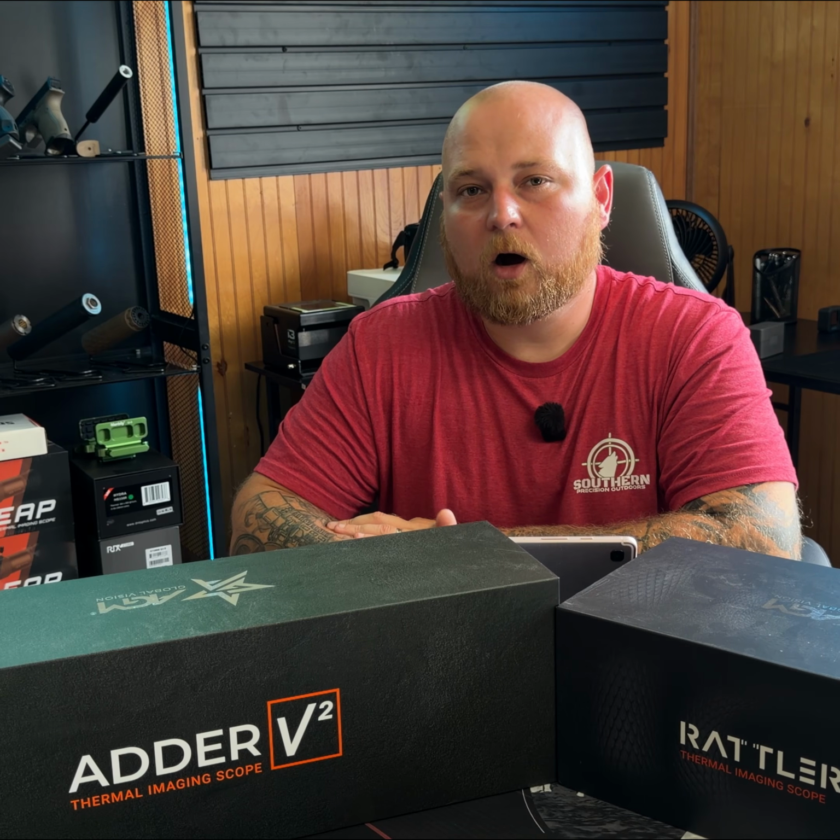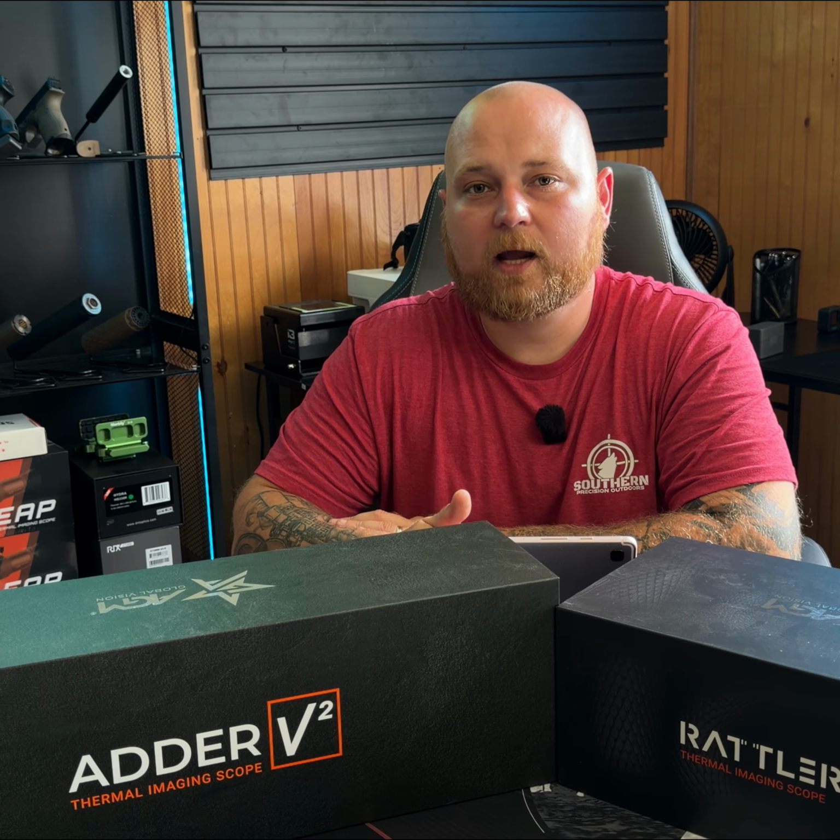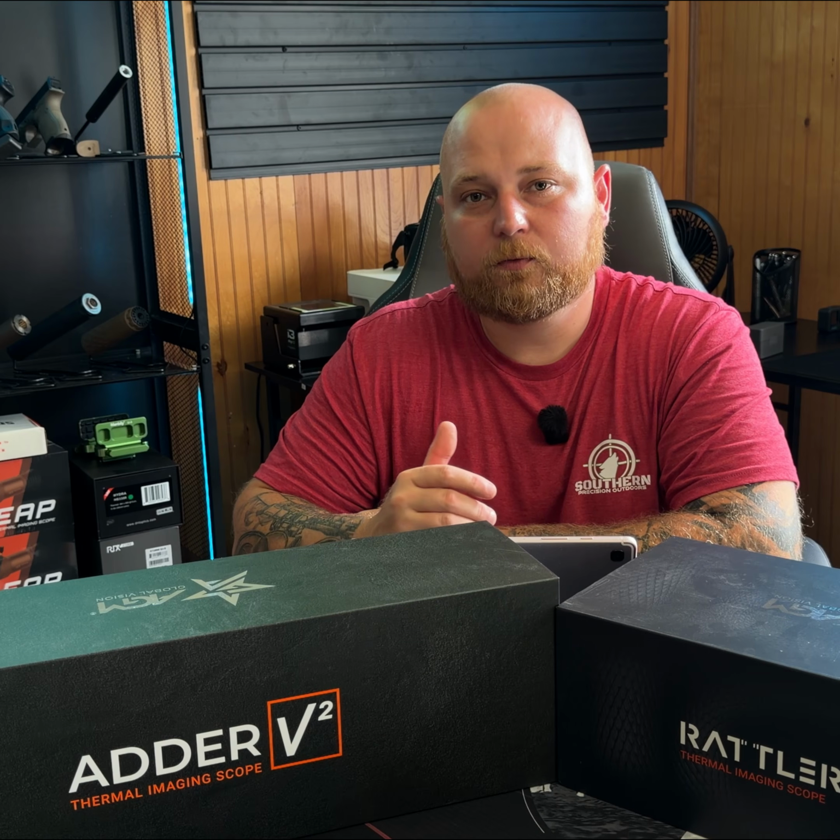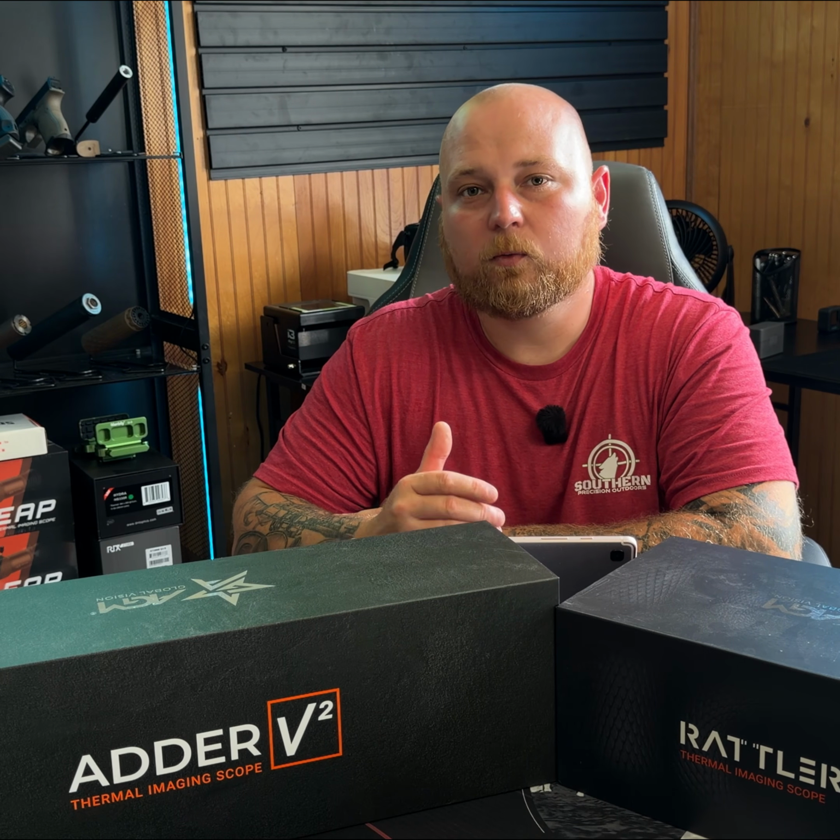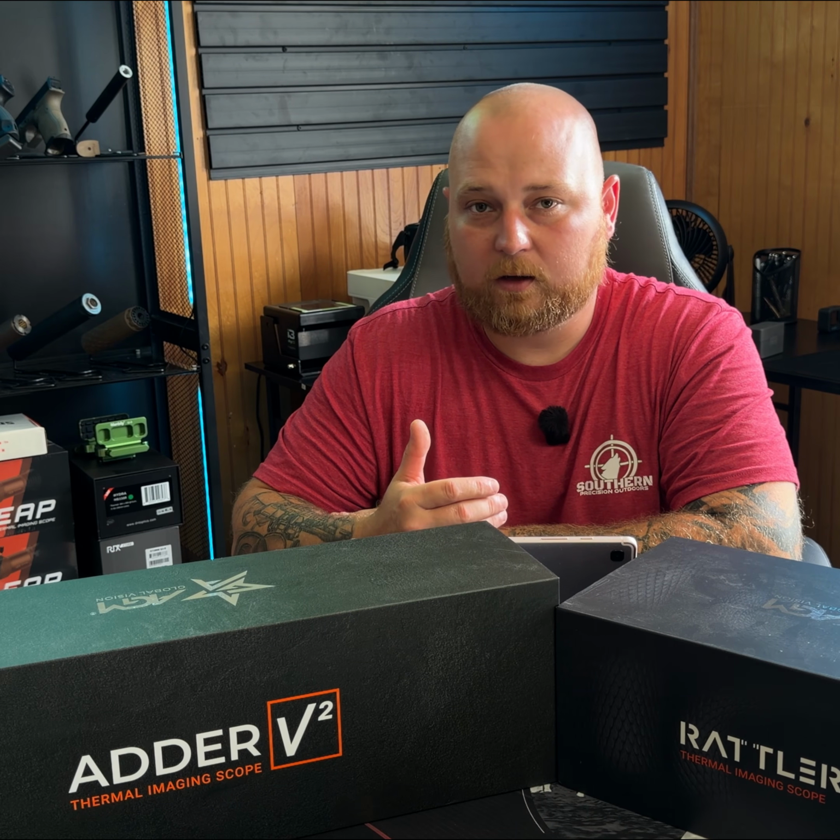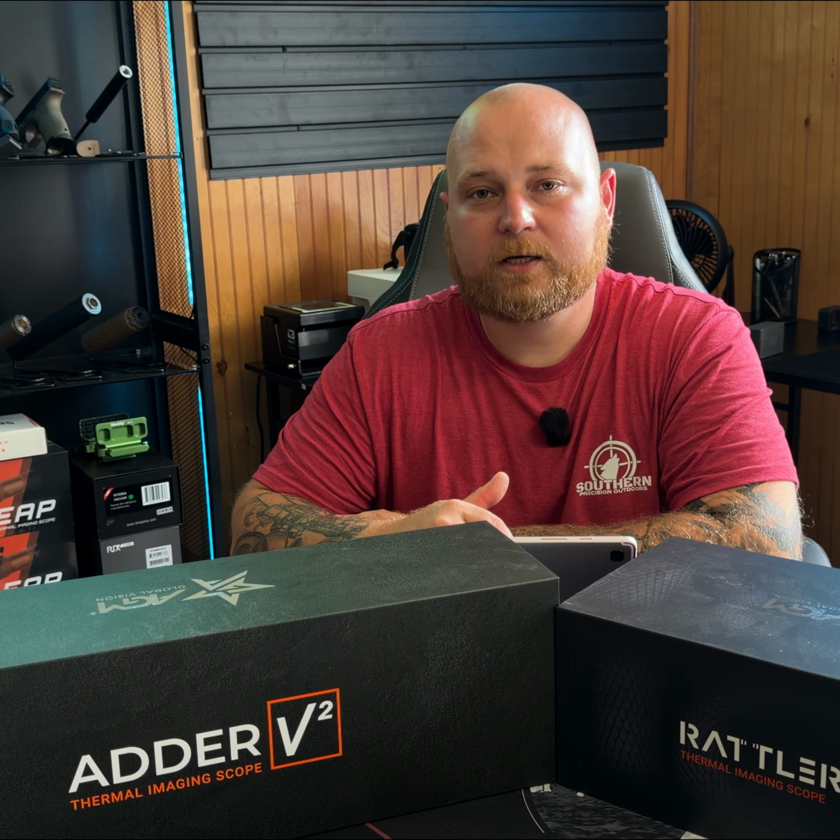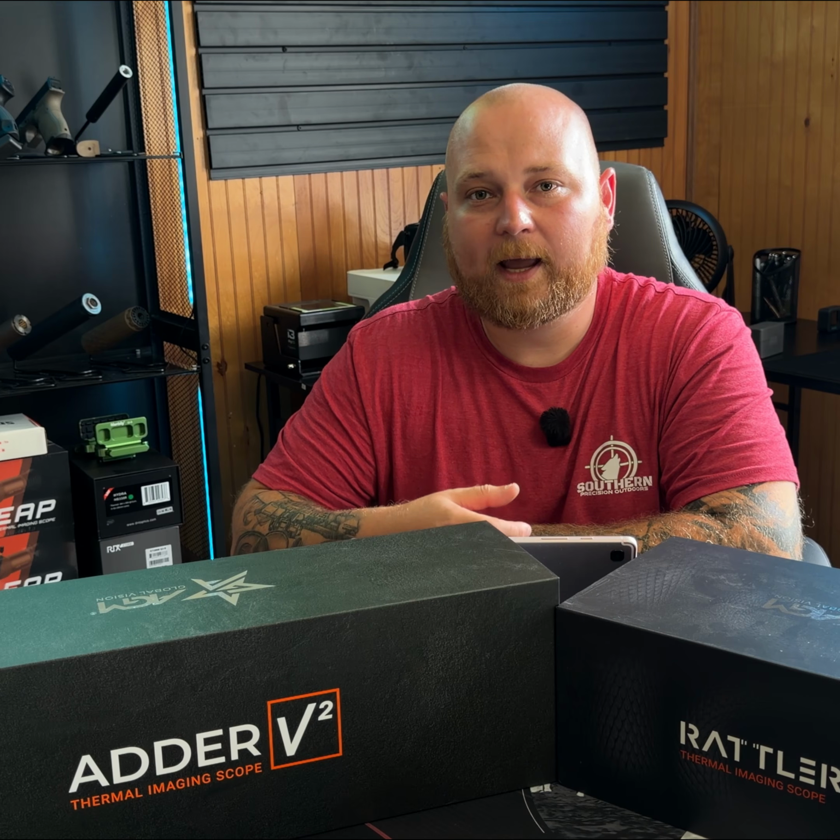You can pick up a lot more movement and overall body detail in just about every animal that you look at with a 384. You're not necessarily seeing that just solid white blob that you sometimes will with a 256 at further ranges. With a 384, you'll really be able to start telling what an animal is. Is it a coyote? Is it a bobcat, a fox? Sometimes with a 256, when you're starting to stretch out to further ranges, you lose that detail, so you're really not able to determine what that animal is.